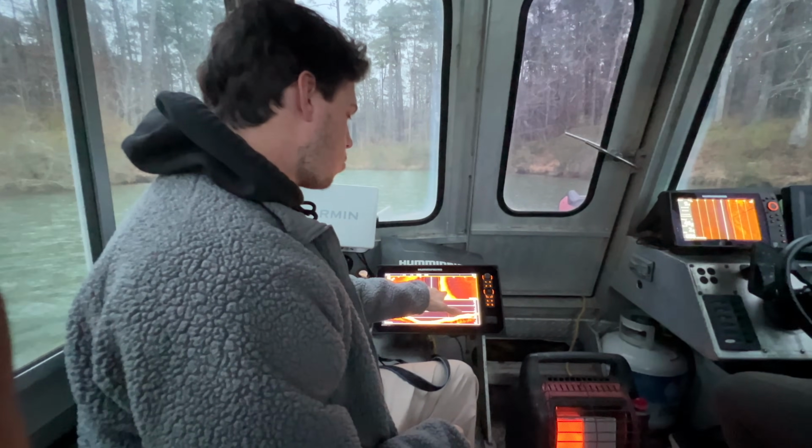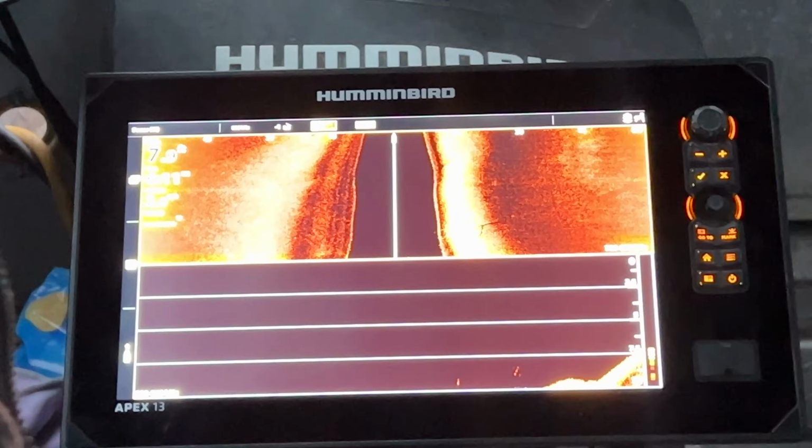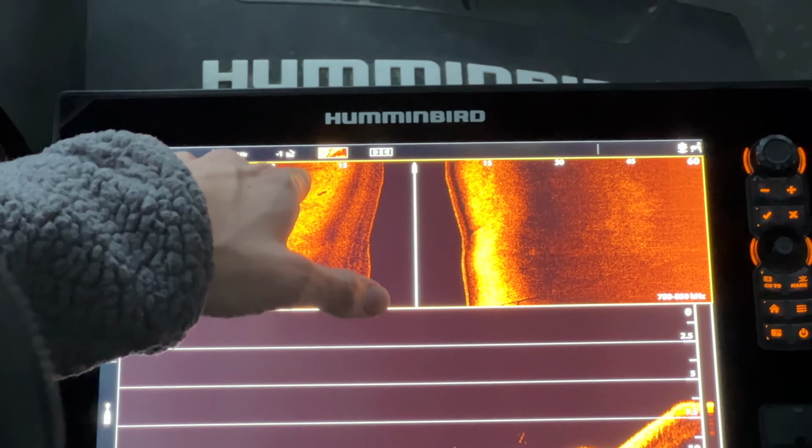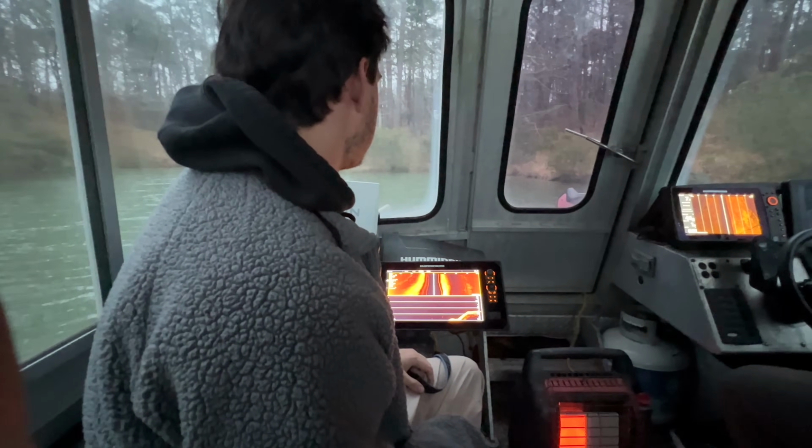So right here you have a tree. That's a branch. We're going through. That's a rock. That's a rock. We're about 6.7 feet. Jacob's just putting us in there.